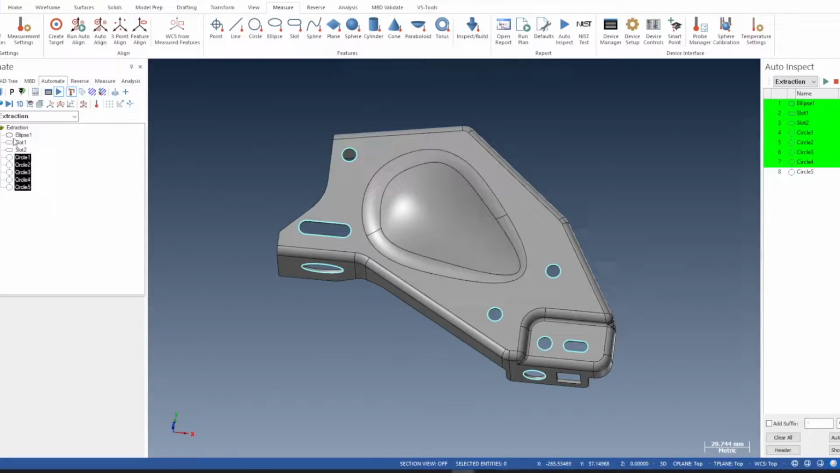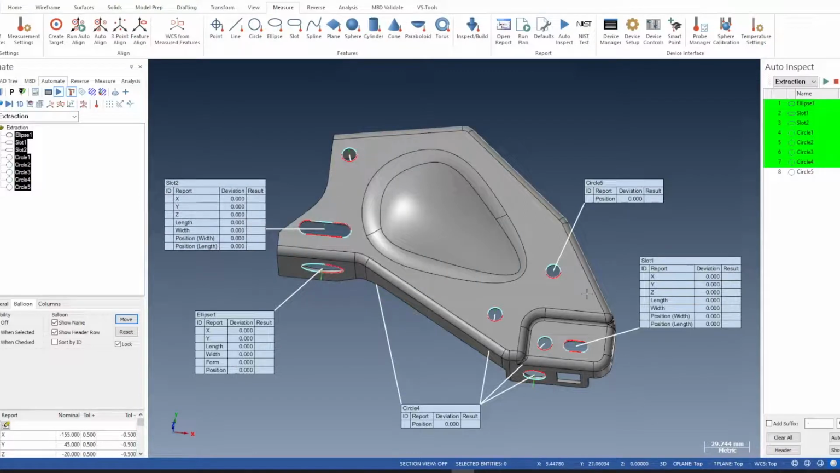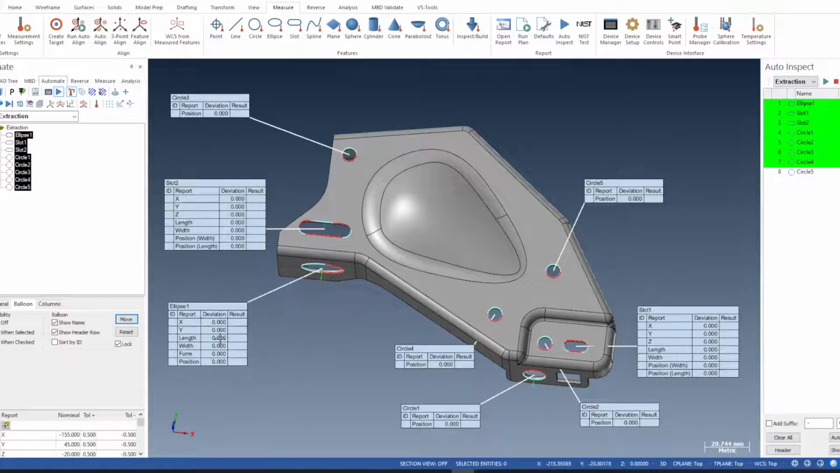So now we'll position some balloons out where we want these. So we select, then we use the move. Bring them where we want them. Now we can decide what information we want to report. I just want to report a position for all of these. So we can do it here by selecting what we want to report. I'm going to go into the report manager.